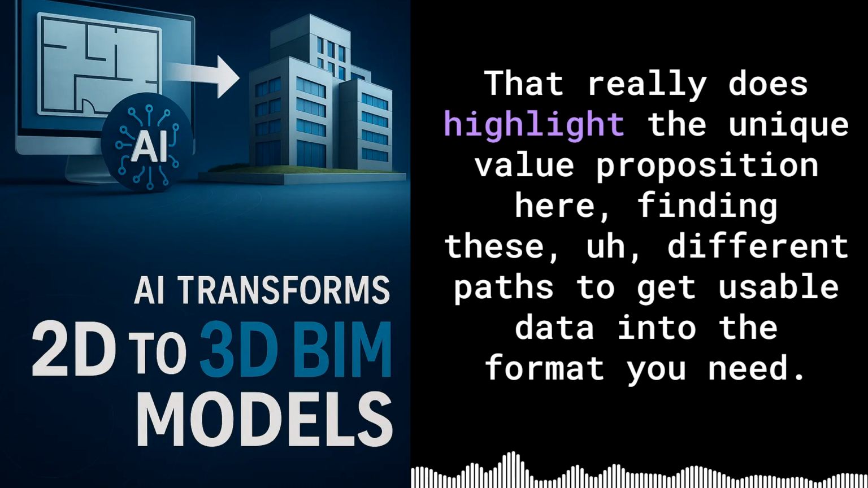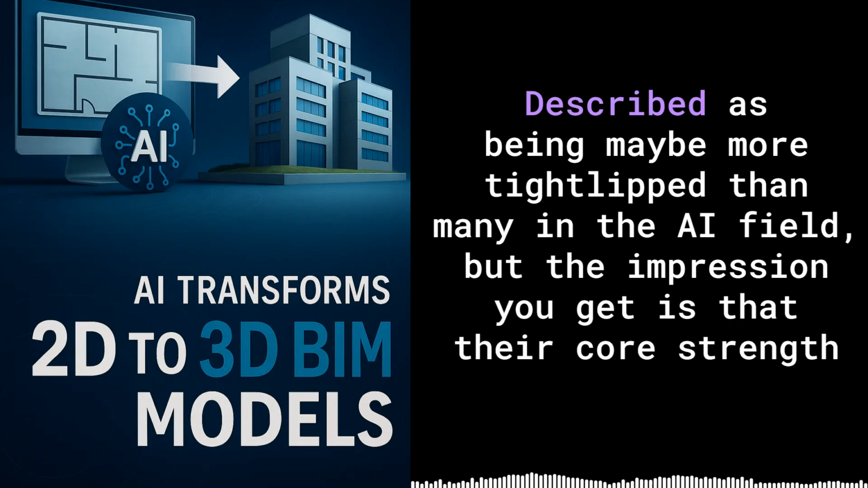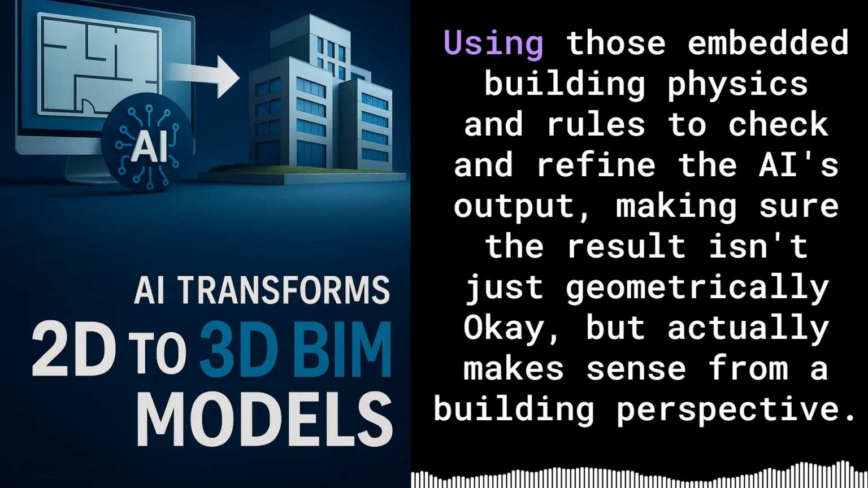That really does highlight the unique value proposition here, finding these different paths to get usable data into the format you need. The source also mentions that, like a lot of AI developers, BIMify is pretty cagey about the specifics of their algorithms. The secret sauce, you know? Yes, described as being maybe more tight-lipped than many in the AI field. But the impression you get is that their core strength isn't just the AI's pattern recognition, but critically, how they've combined that AI with that engineering intelligence layer, using those embedded building physics and rules to check and refine the AI's output, making sure the result isn't just geometrically okay, but actually makes sense from a building perspective.